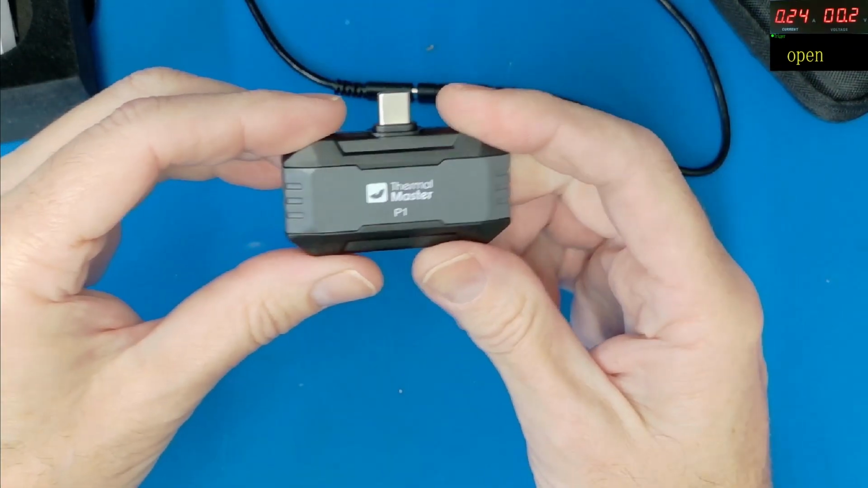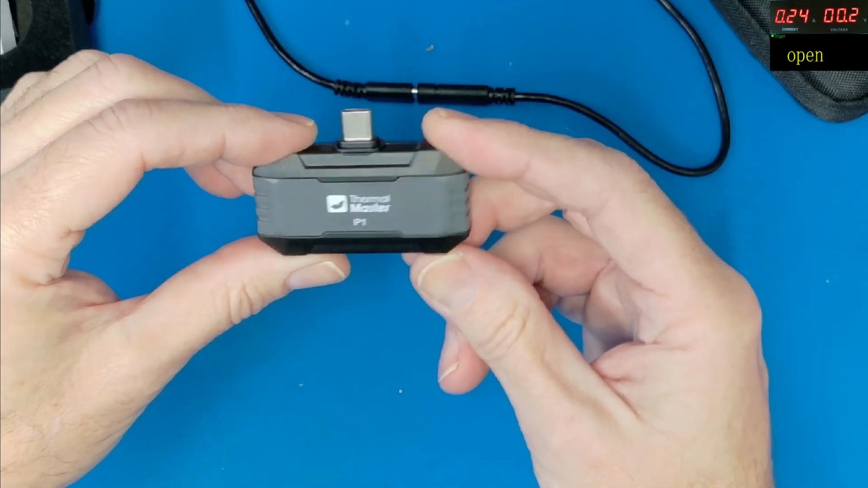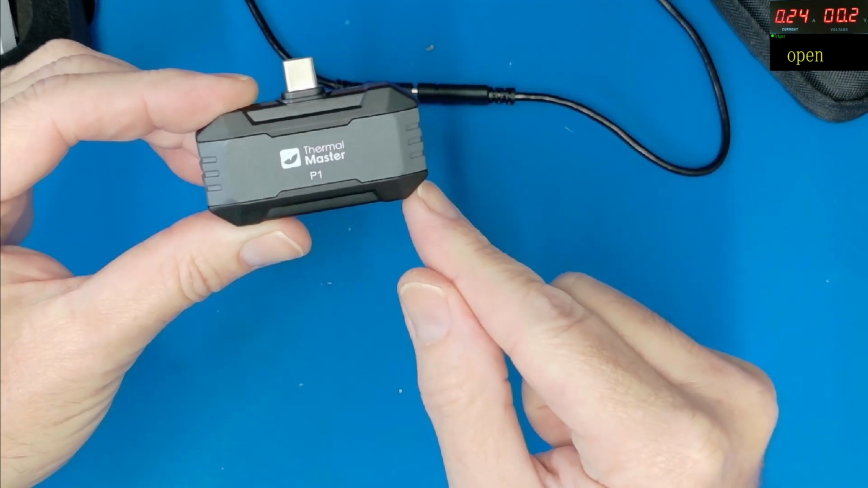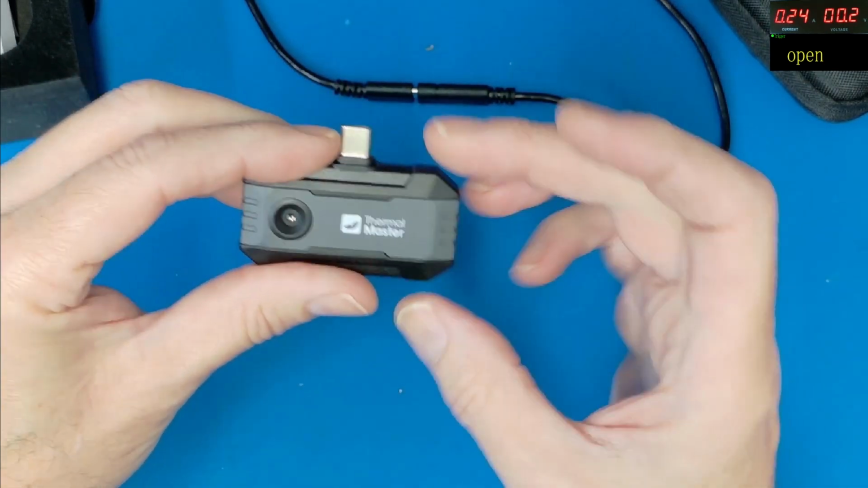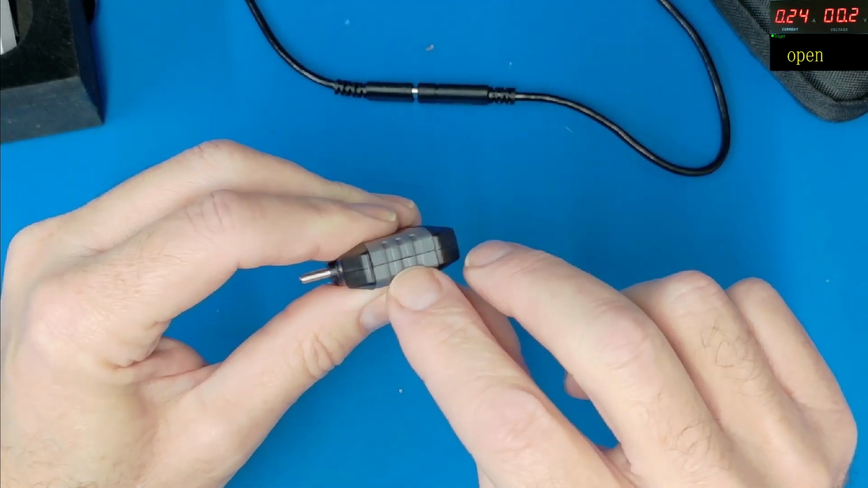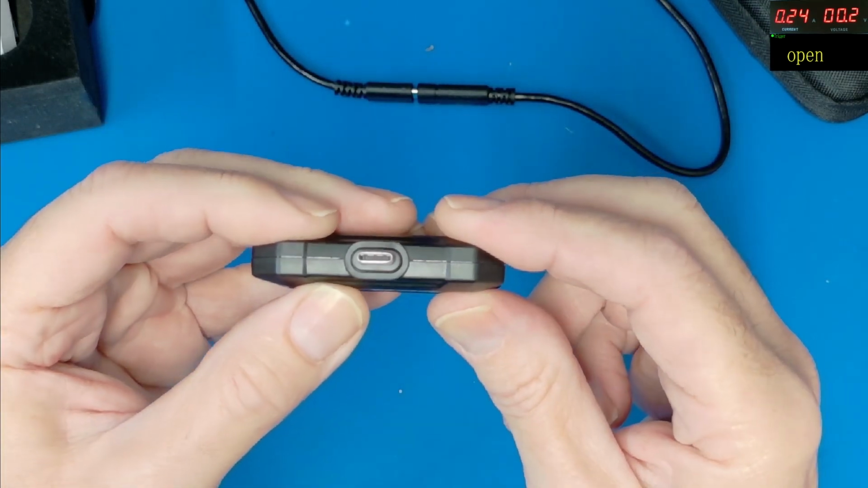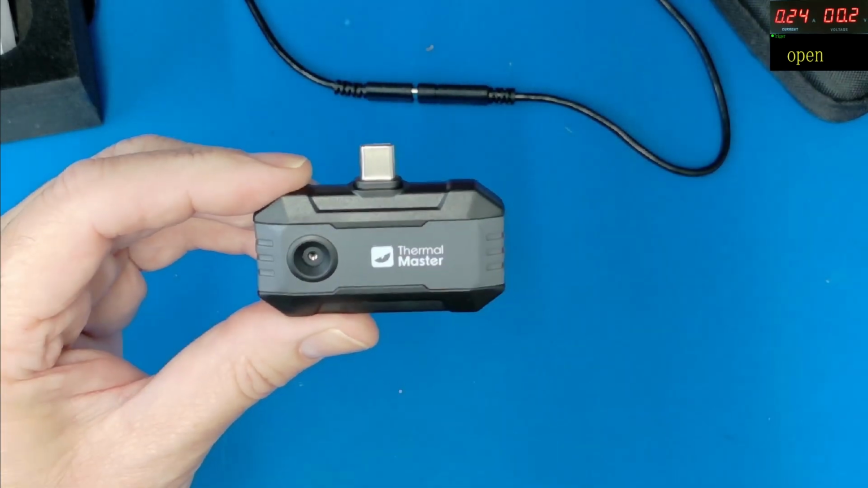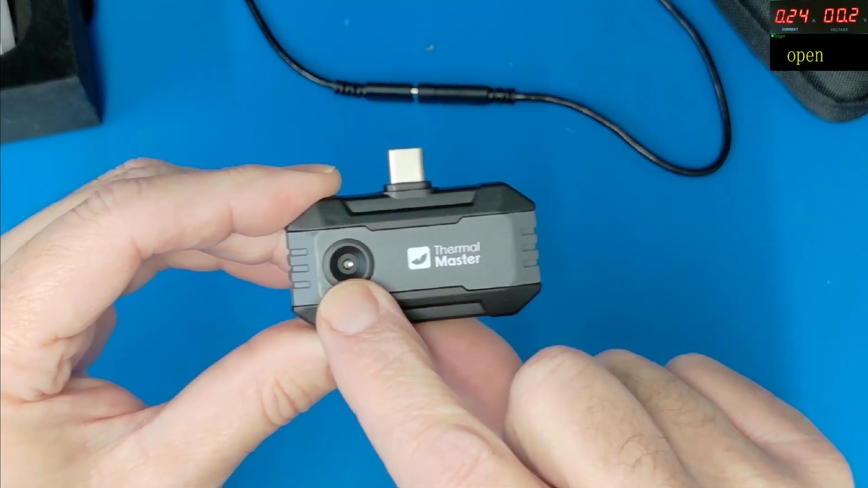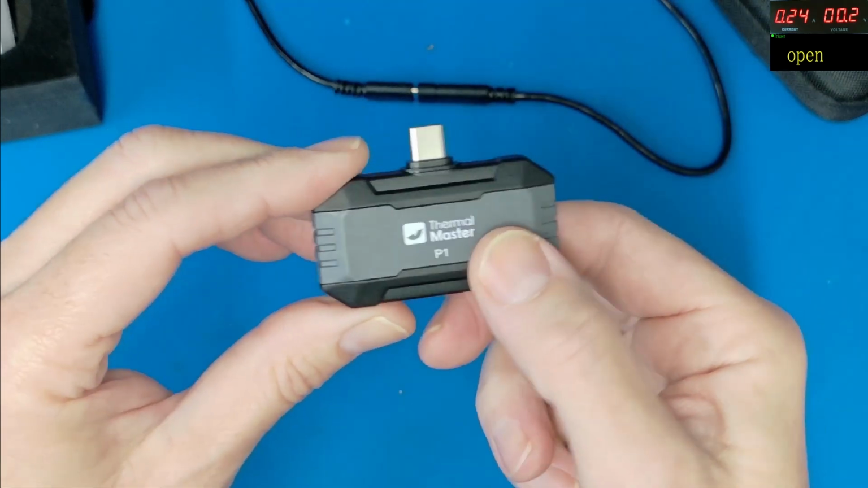The camera itself is a nice contained unit, approximately 2.5 inches long, which is about 5 centimeters, probably about an inch or so high, about 2.5 centimeters, and probably about half an inch thick, so about 1 centimeter in depth. And you've got your USB-C male connector there, so standard USB-C connector. Your lens is on the left hand side of the unit as we are looking at it. Nice logo there, and one on the back as well.